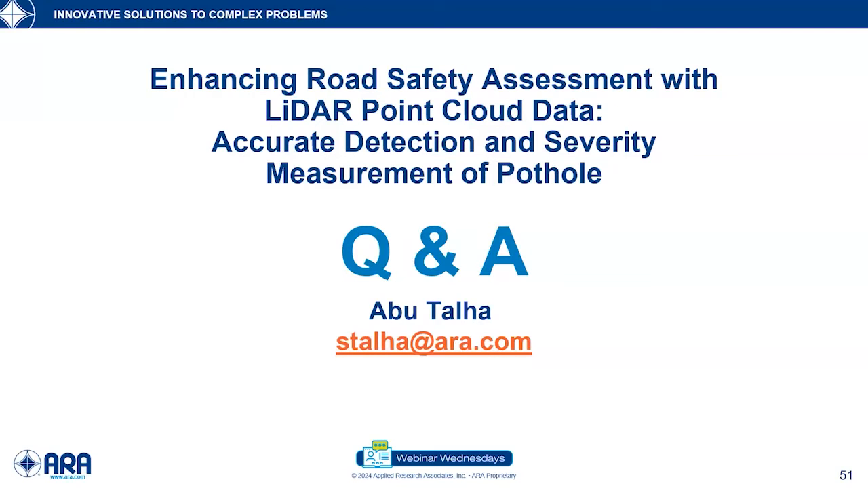So the first question, current automated data collection vehicles can detect potholes through lasers. How is this LiDAR-based approach different from the current automated data collection approach, like collection through IRAN?